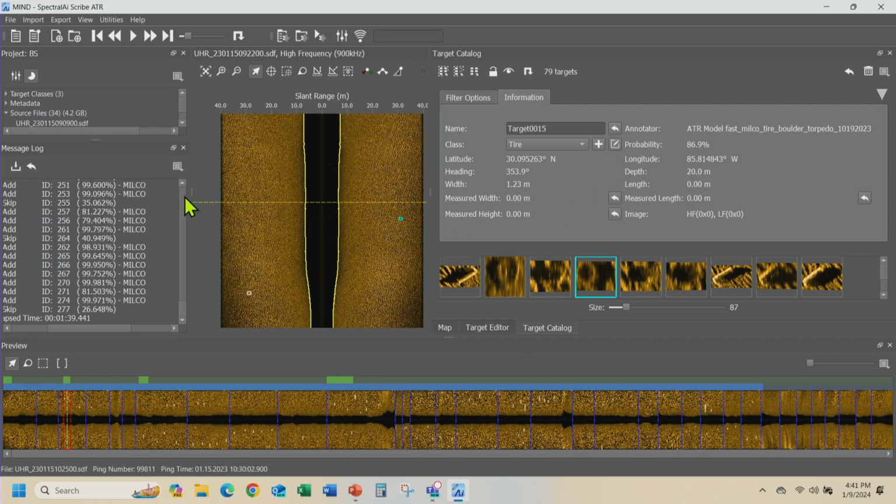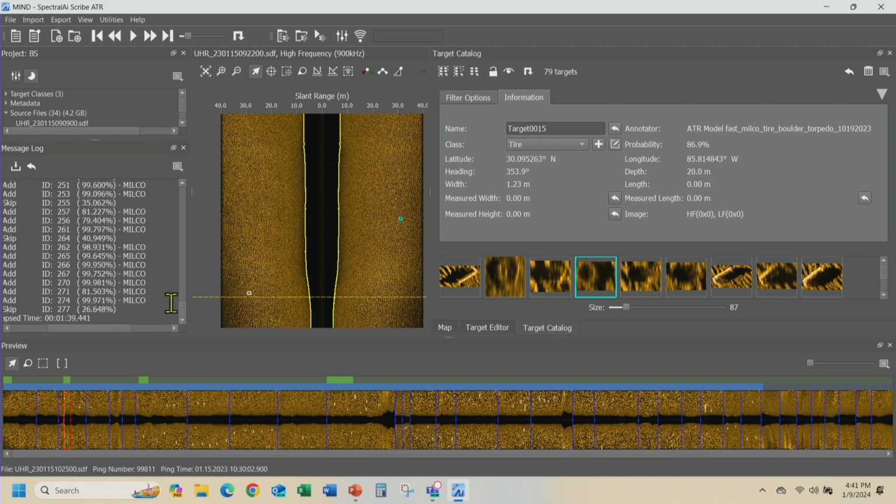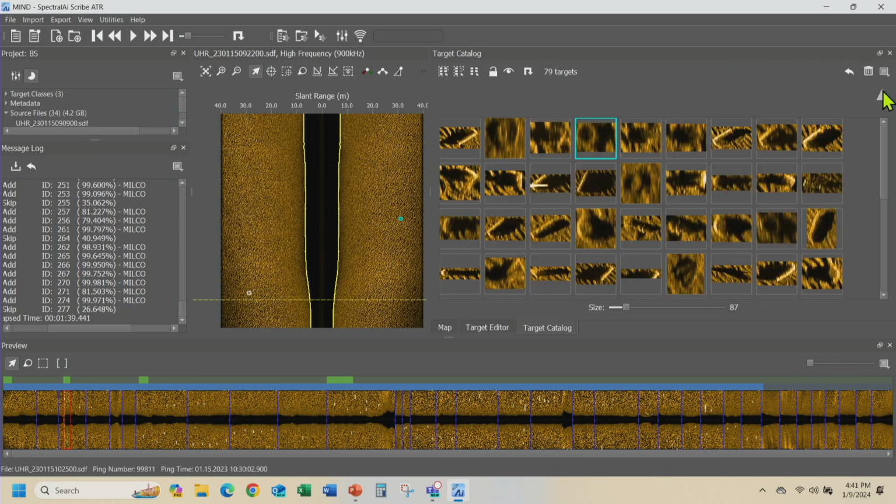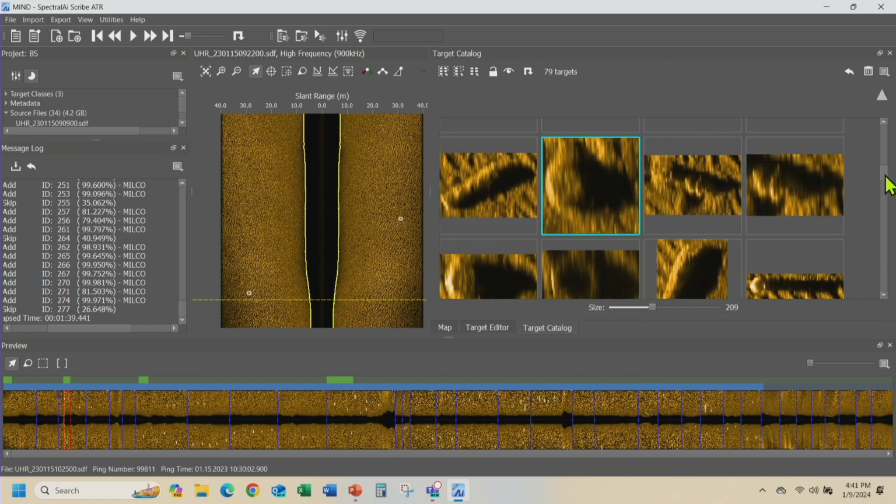It's going through all of this data now, and it's generating all the targets. It has now finished the entire survey. It took 1 minute, 39 seconds to process 2 hours of data. It has generated 79 targets. They're all the targets that it's generated. If you take any of these targets here, we can look at them, you can zoom in and look at the targets.